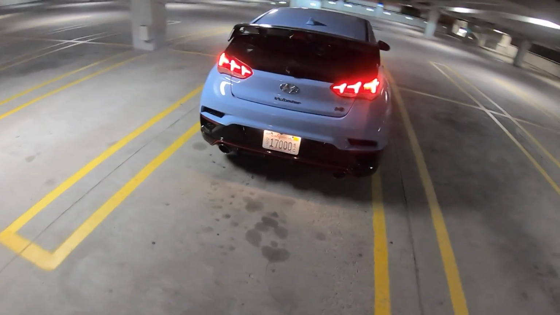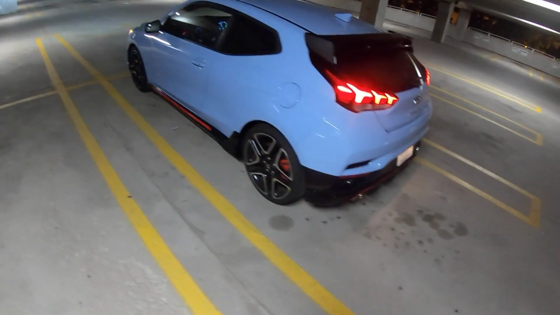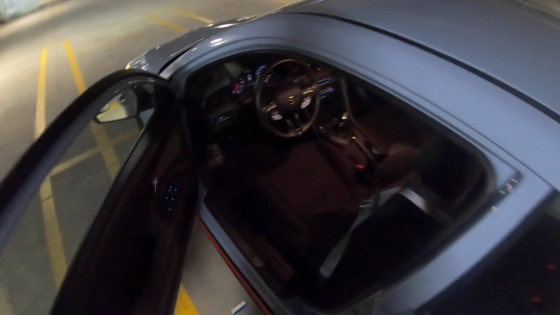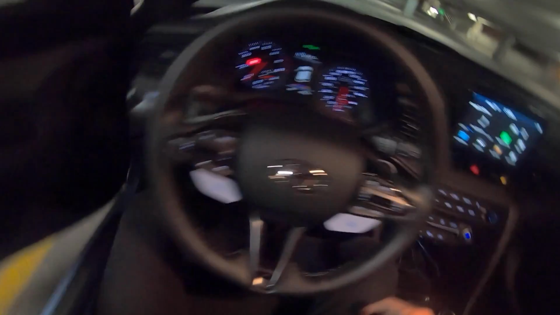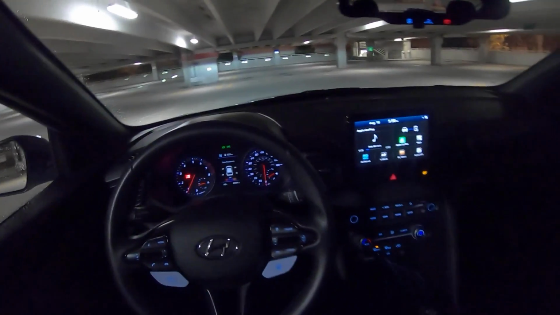I've got a lot of seat time in a lot of different cars, some more than others, but let's go for a little drive and talk about where the Veloster N slots in, because it's an interesting discussion, and I think a topic that's on a lot of buyers' minds when they're considering this car, or at least comparing it against other options.